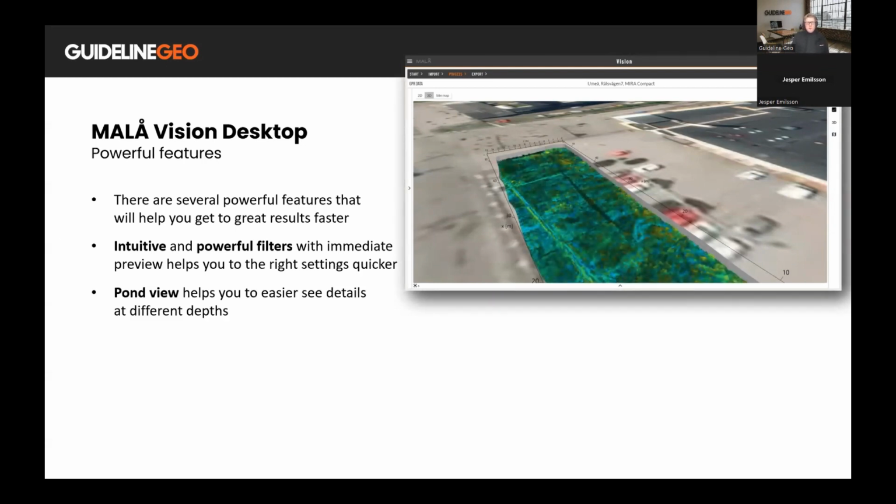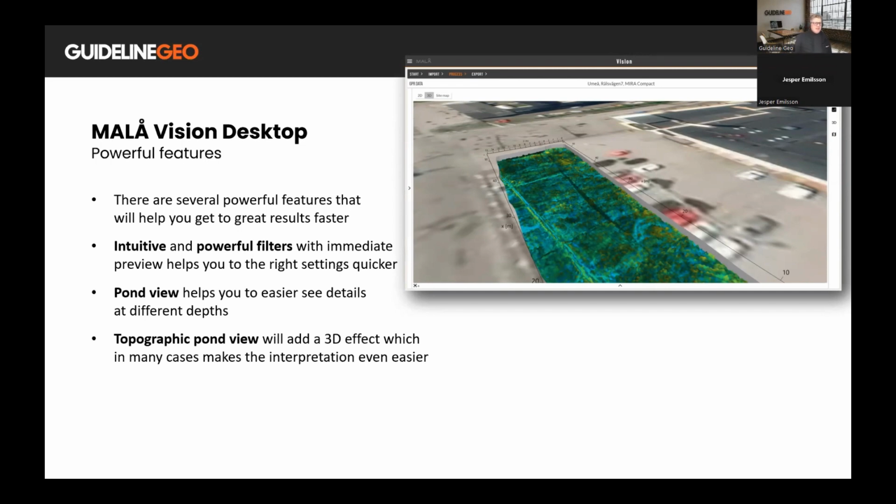We also have a pond view, which helps you to see details at different depths in an easy way, and also a tweak of this topographic pond view, which will also add a 3D effect, which in many cases makes the interpretation even easier. The trench view, obviously you would like to see the pipes and cables if you're working with utility or the archaeological structures situated inside the ground. So we have a trench view which will position them in the correct place.